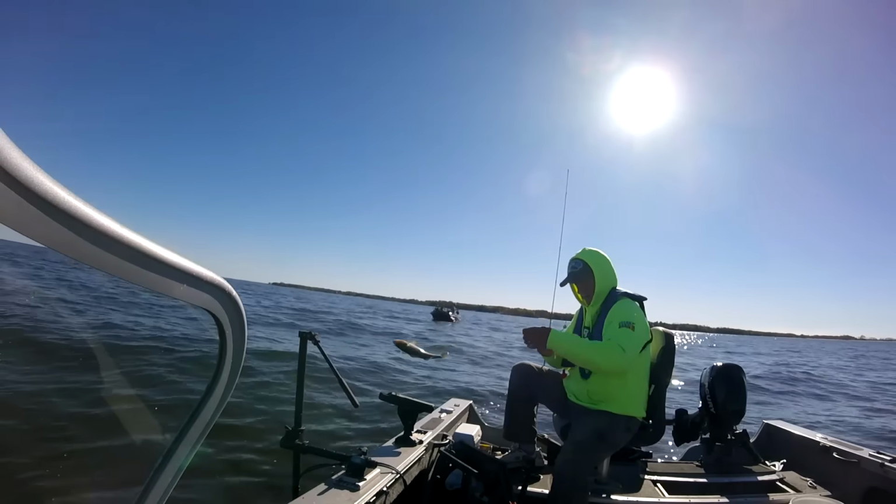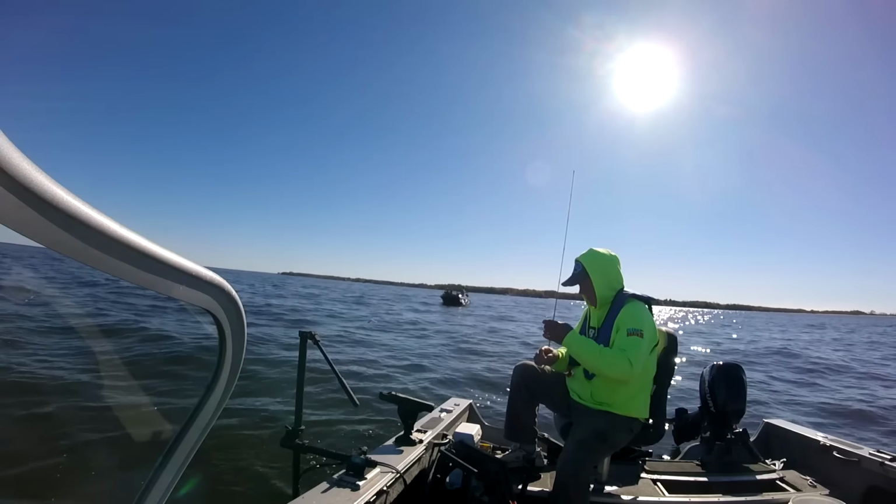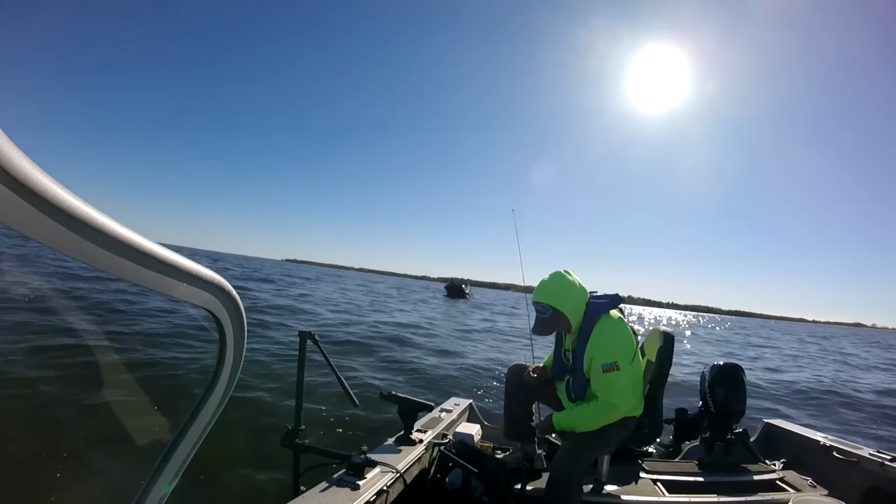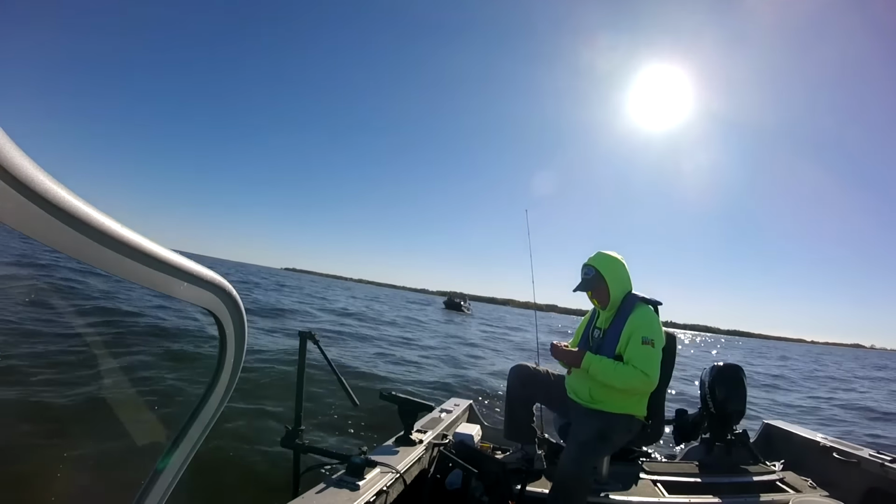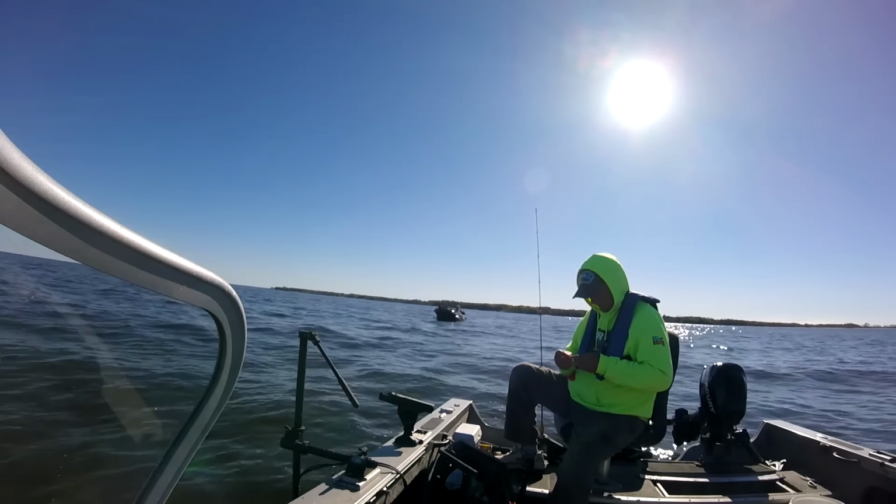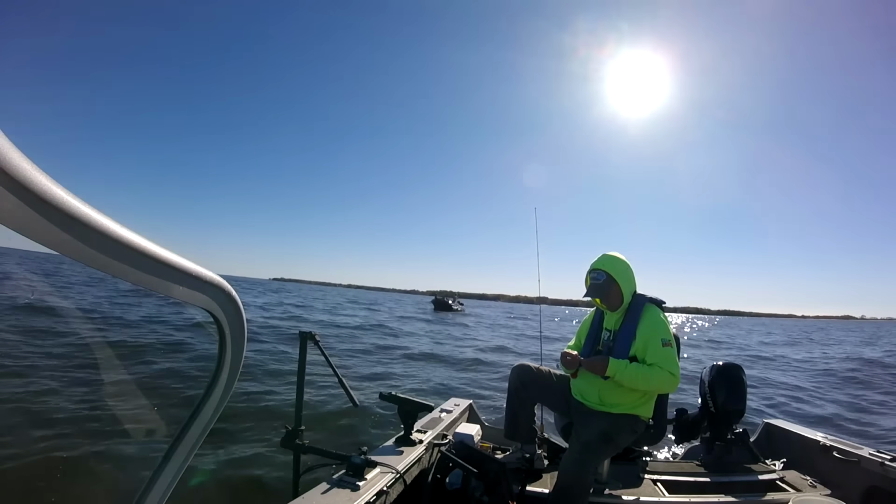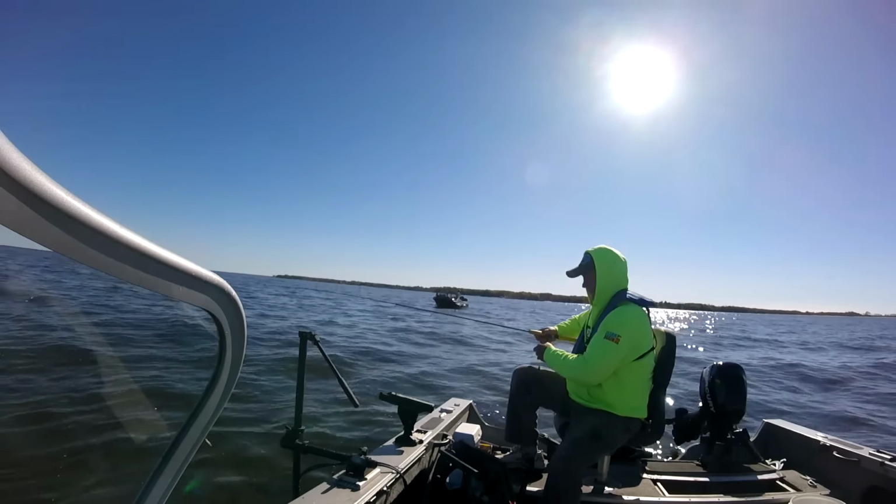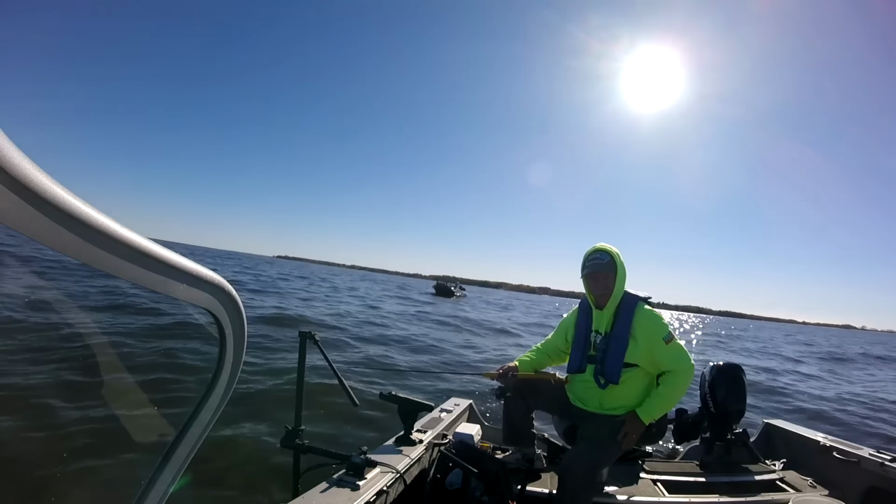Third or fourth keeper sauger. And once the fish start biting, they should just keep biting better and better the longer you stay out here. Bite right up until the bite's over, whatever time that is.